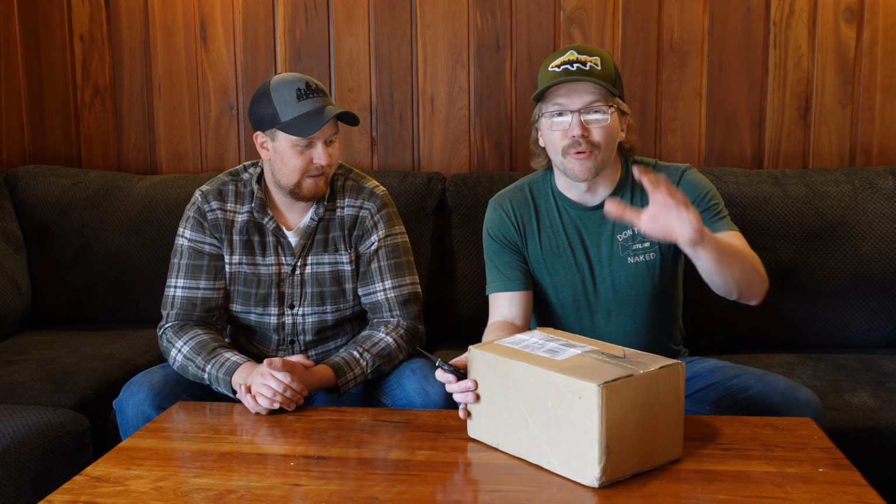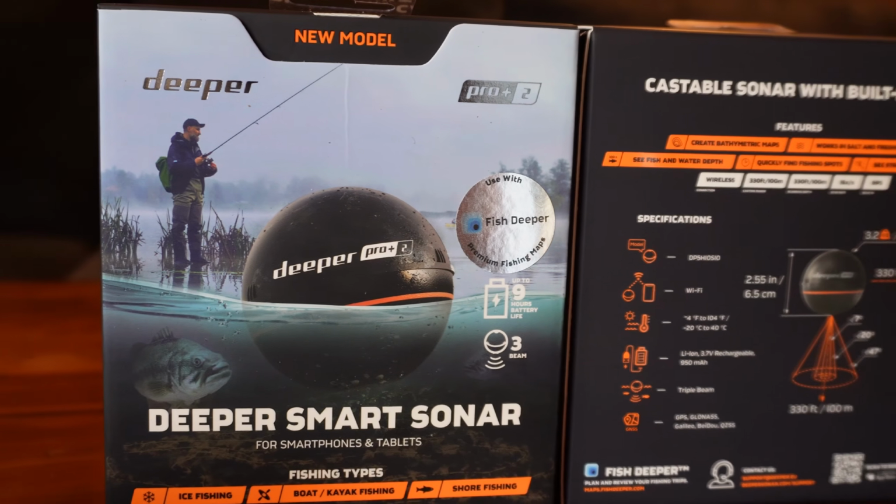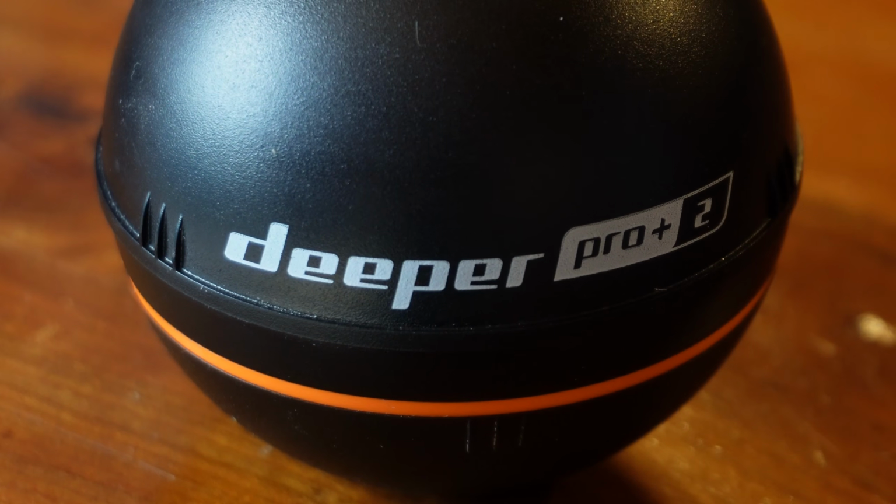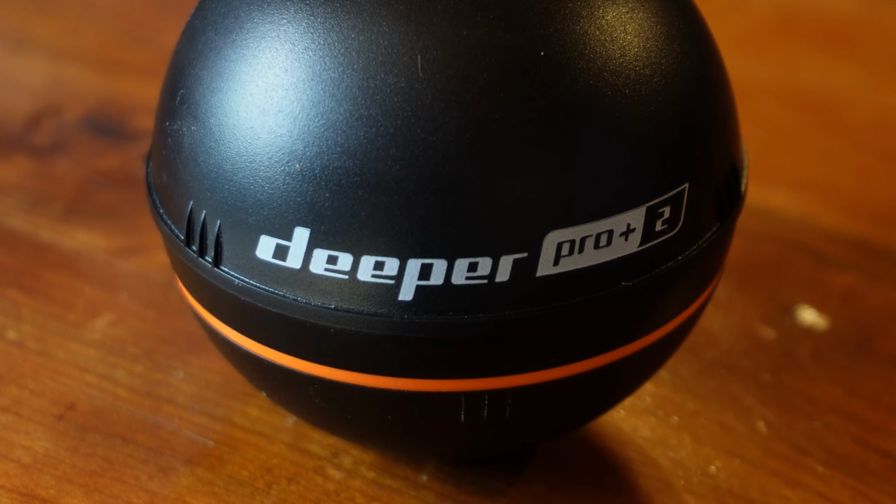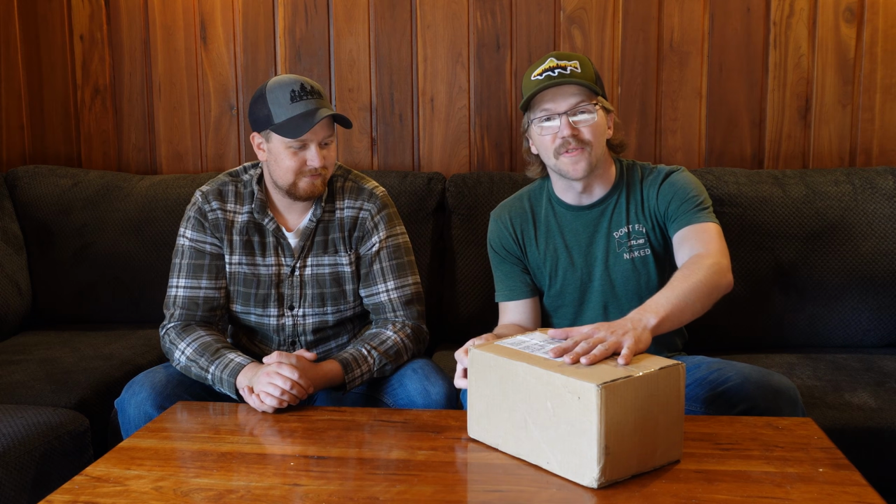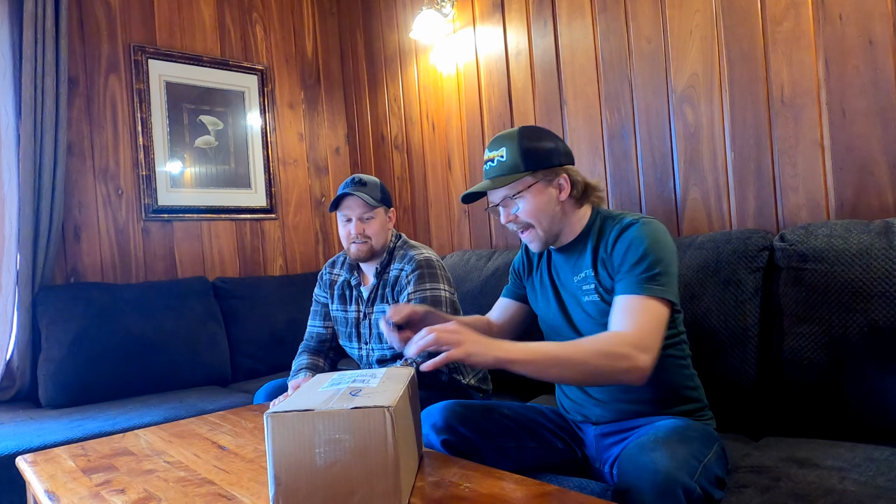I guess so. Alright, so we have a brand new package just hot off the press. It is a Deeper fish finder, so we were really fortunate enough to work with Deeper this year. They sent us a couple of their packages, so we're going to show you what's inside this awesome box. And over the next few months, we're going to do a review of what's inside this box. Here we go.